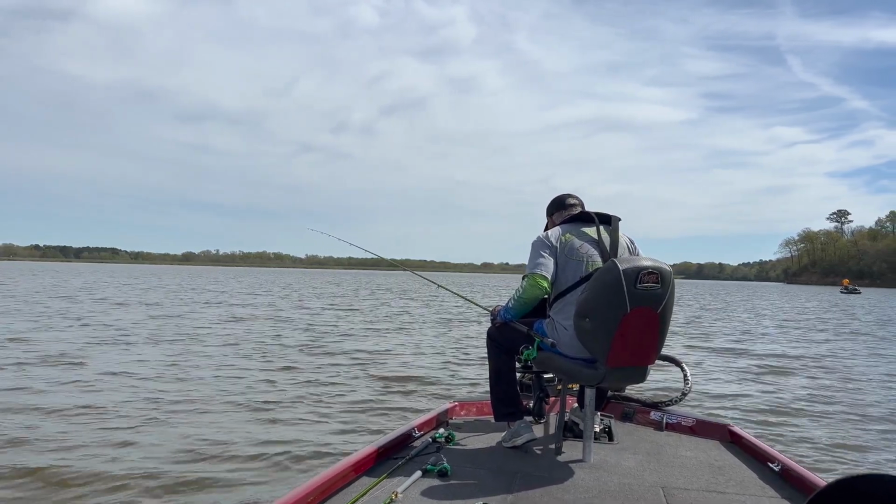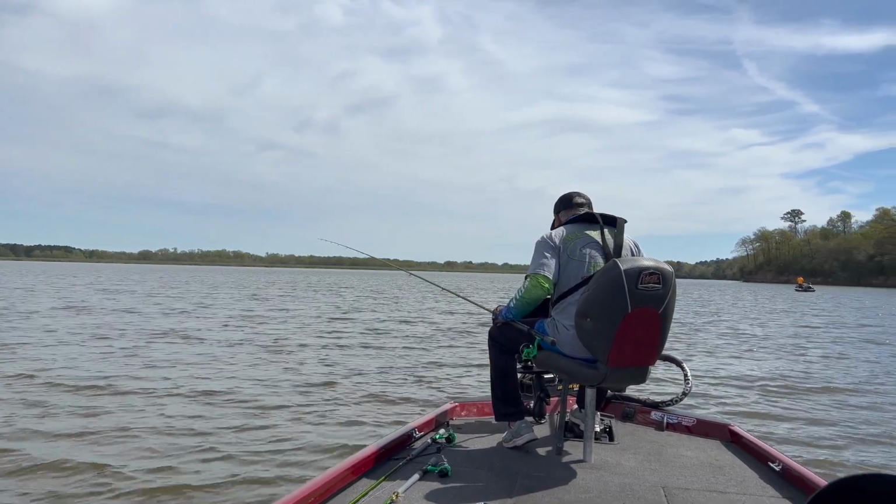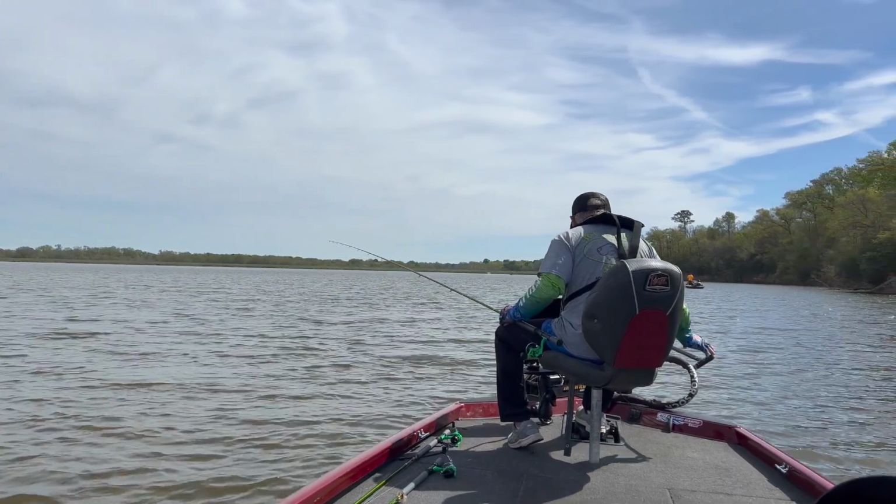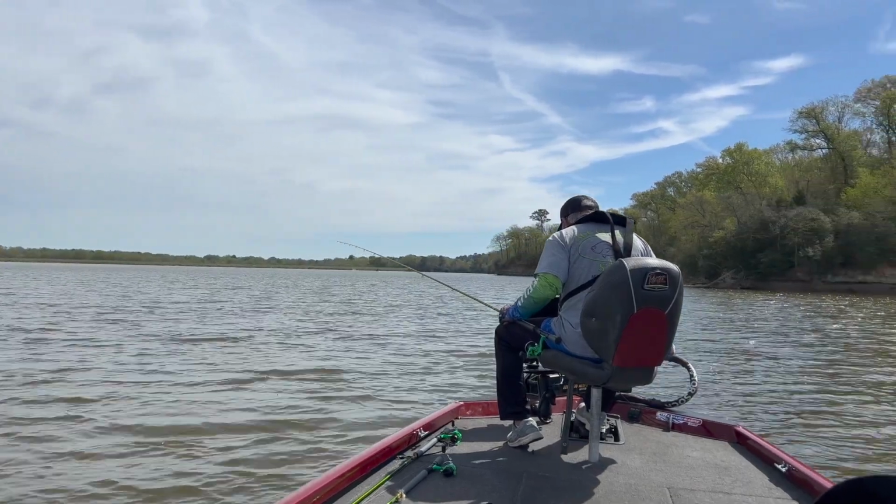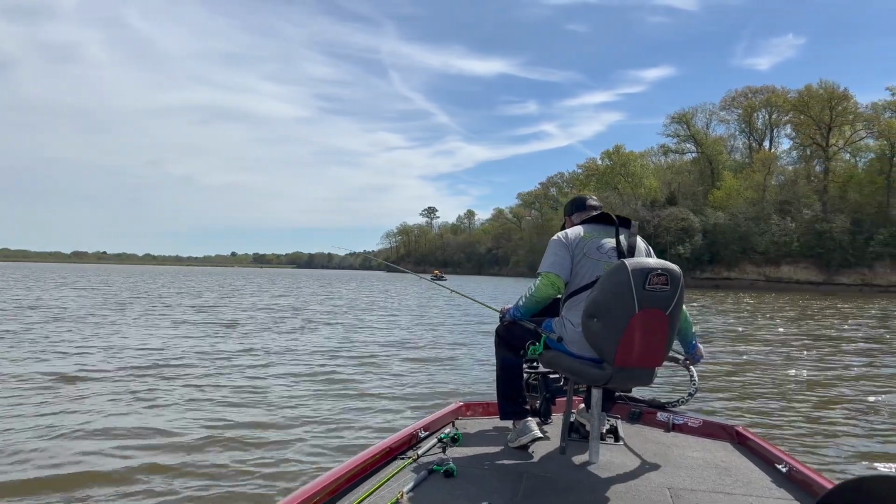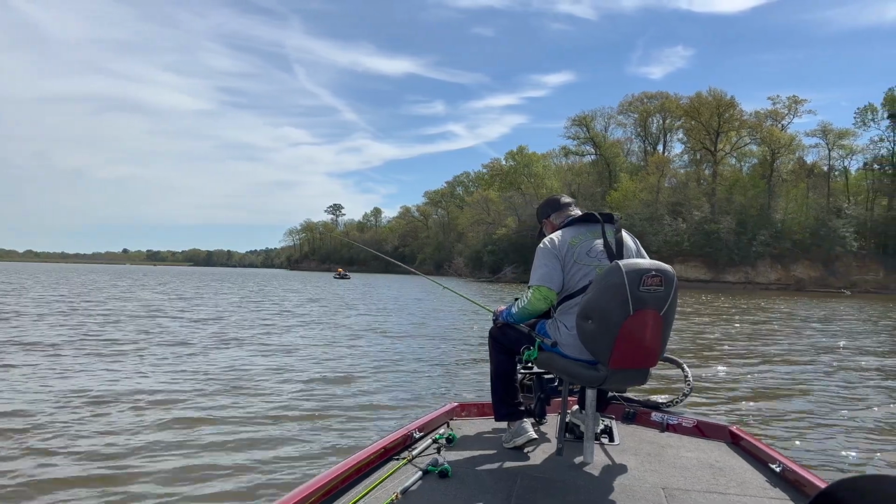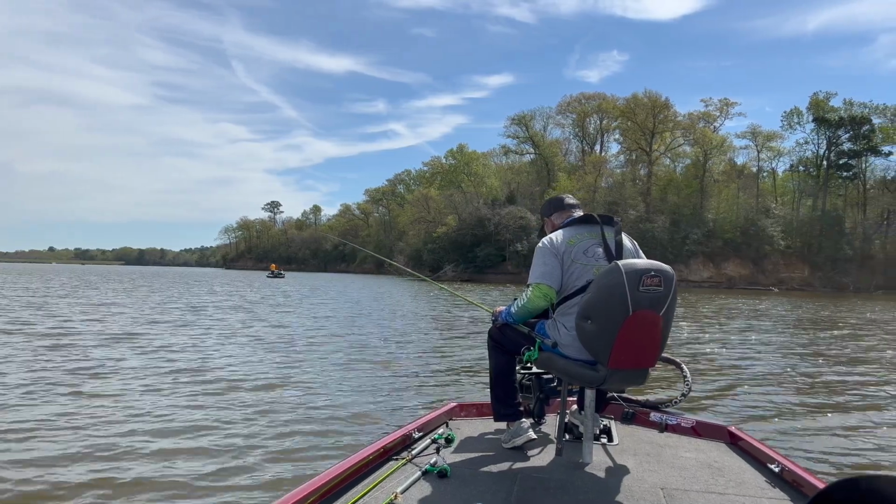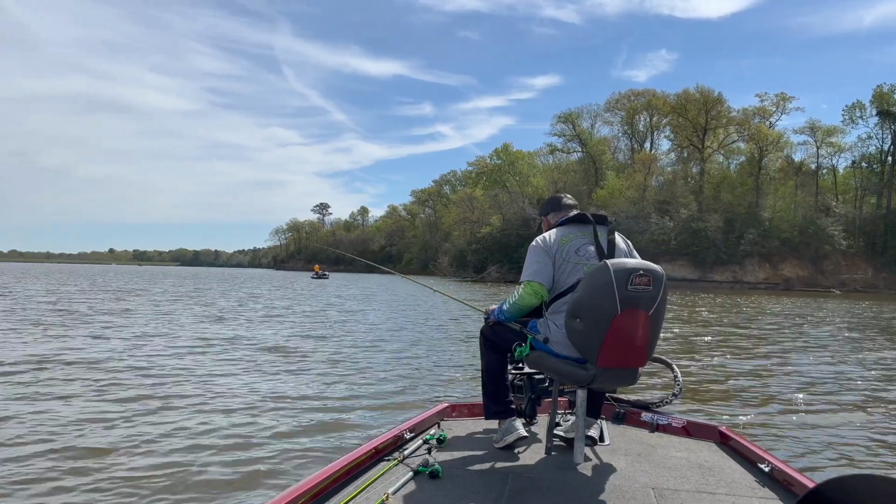Fish are a little bit shallower today. They're like in 14 feet of water. Looks like this might be one coming into view right here. He's quite a bit lower in the water column than what the other fish have been, but that doesn't mean anything. He's a big one, whatever he is.